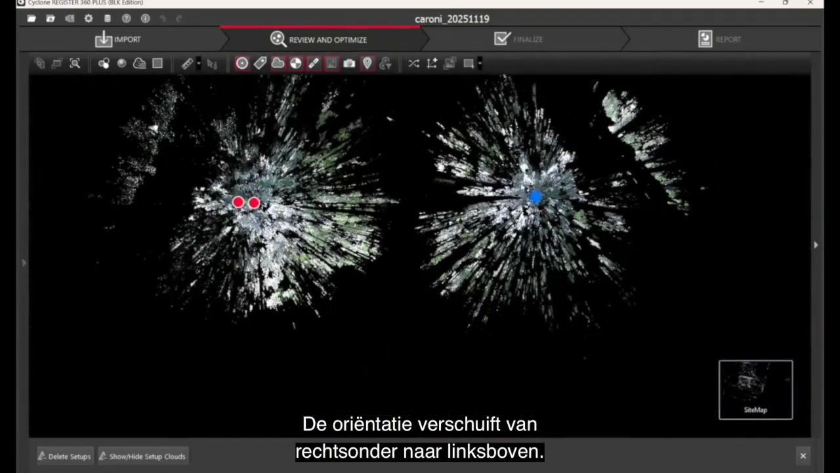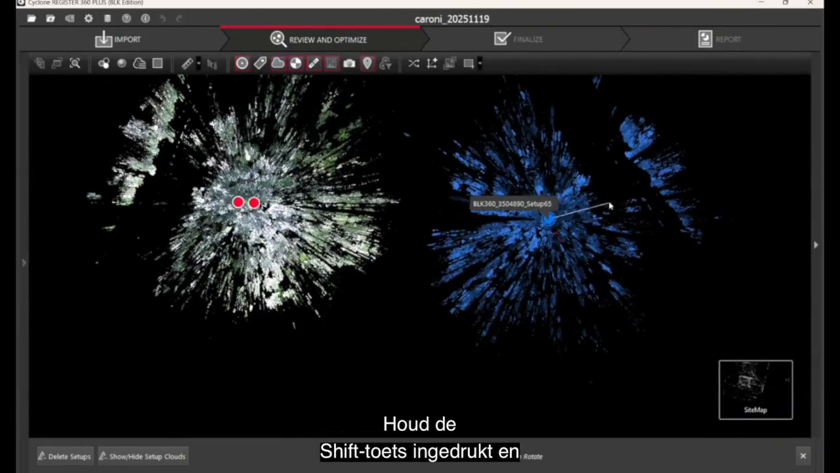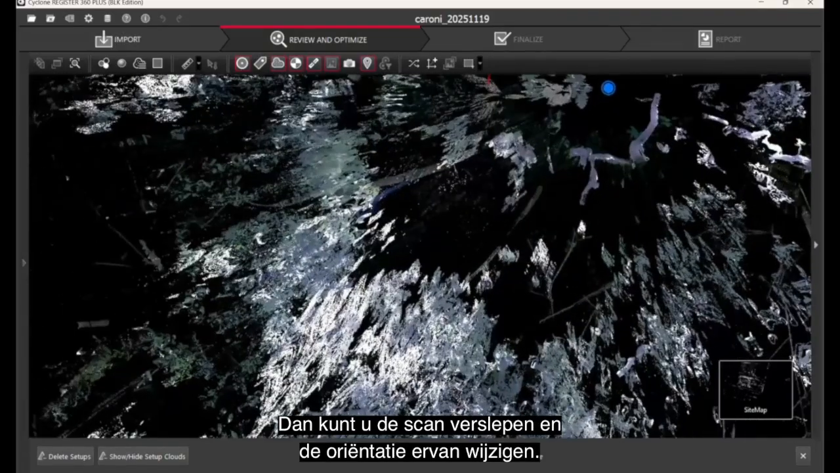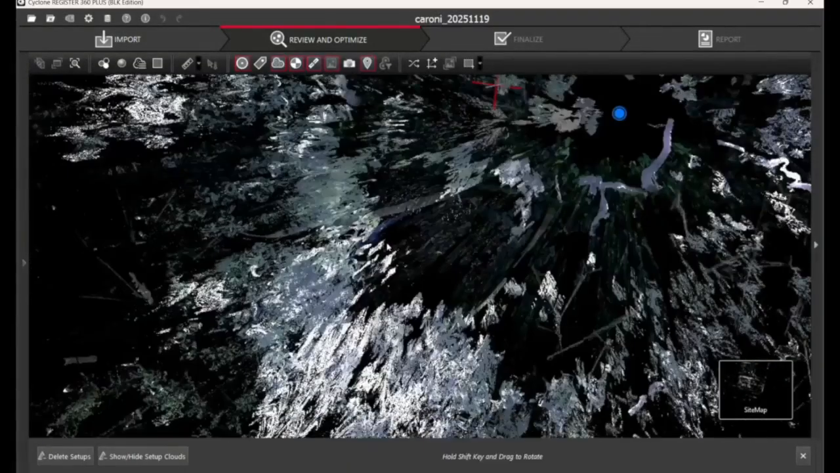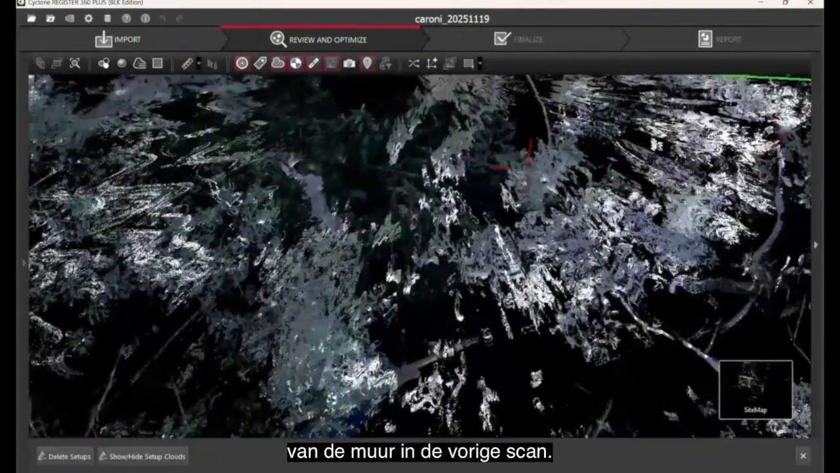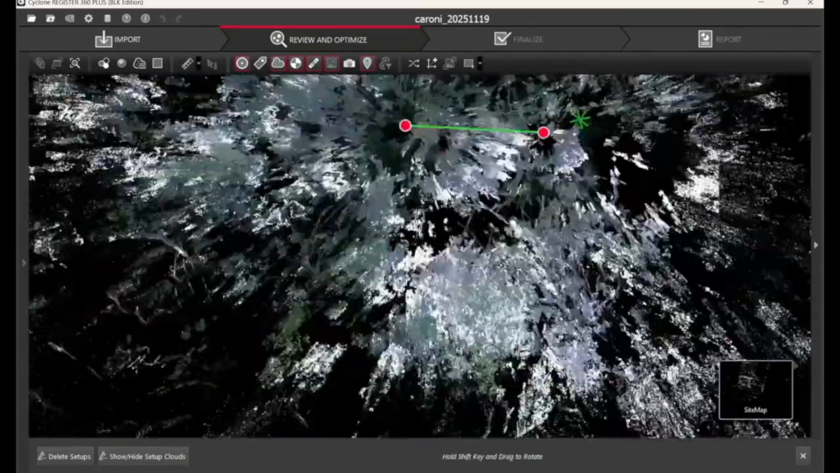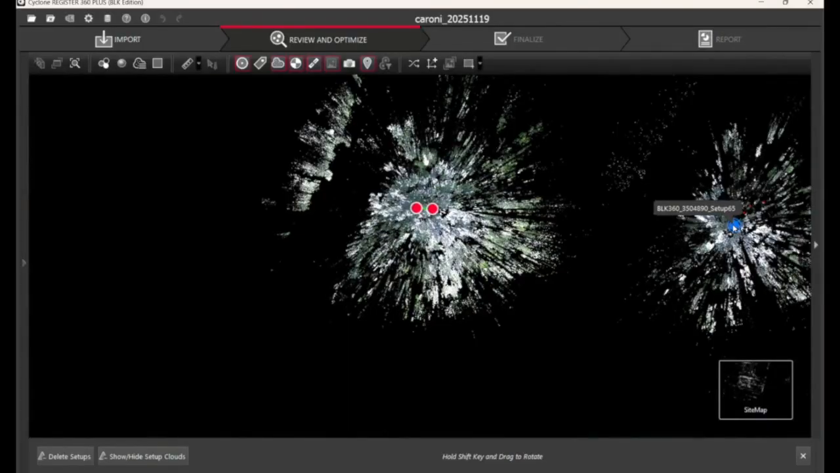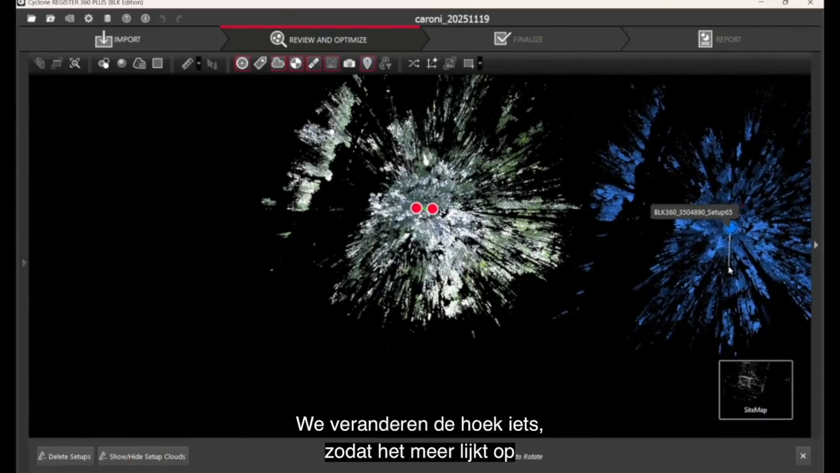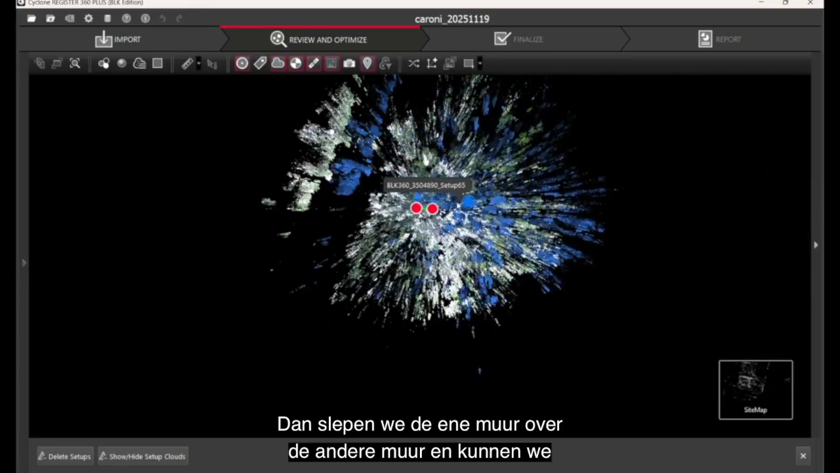So we need to reorient these scans to be the same. Hold down the shift button and then the left mouse button, and then we can drag out and change the orientation of this scan. So we see now the wall is oriented better to our wall in the previous bundled scan here. However, it's not exactly the same angle. We need to adjust our scan a little bit more. So we change the angle a little bit more so it will be more similar to our first scan.